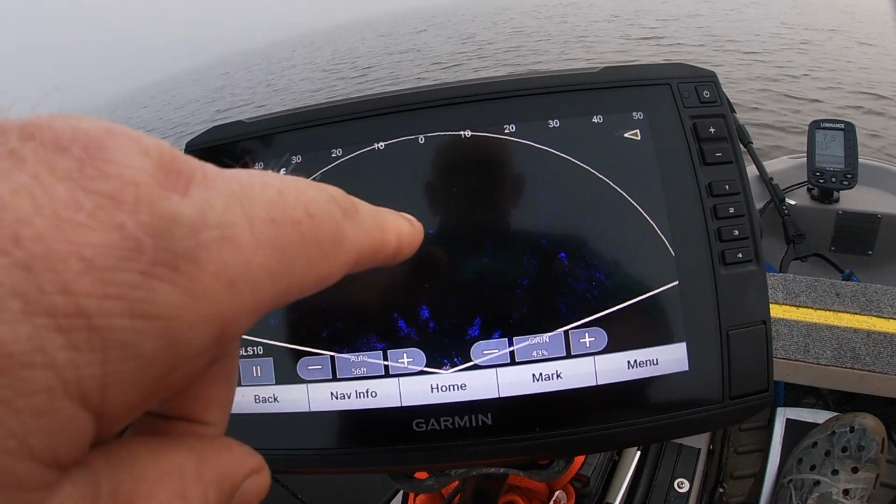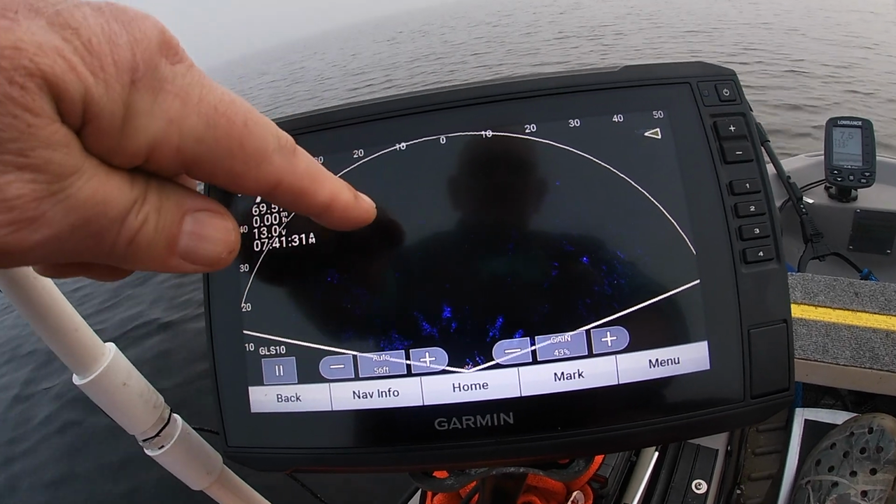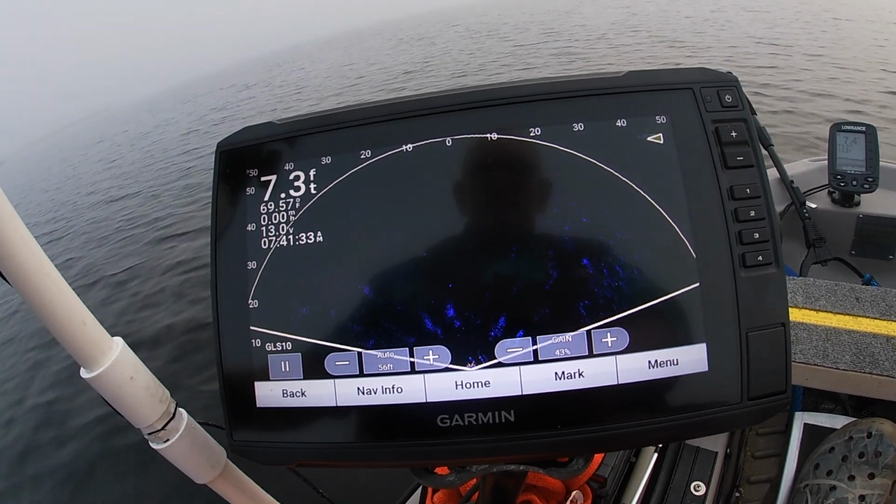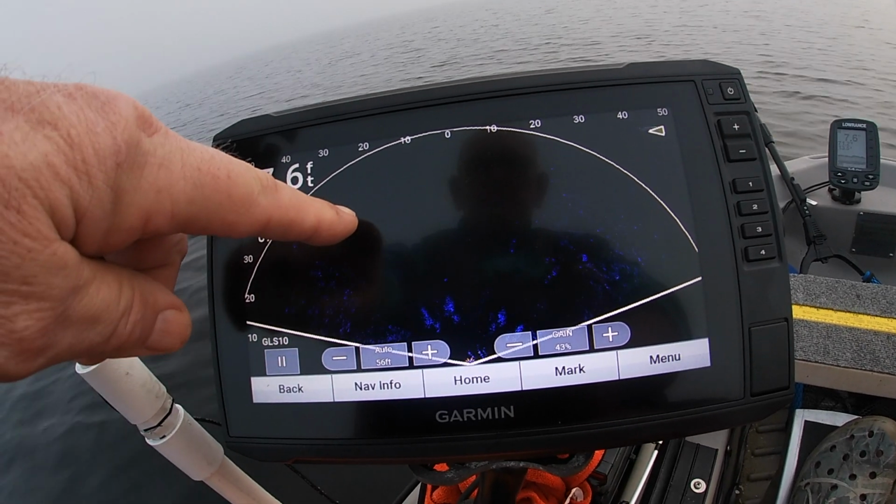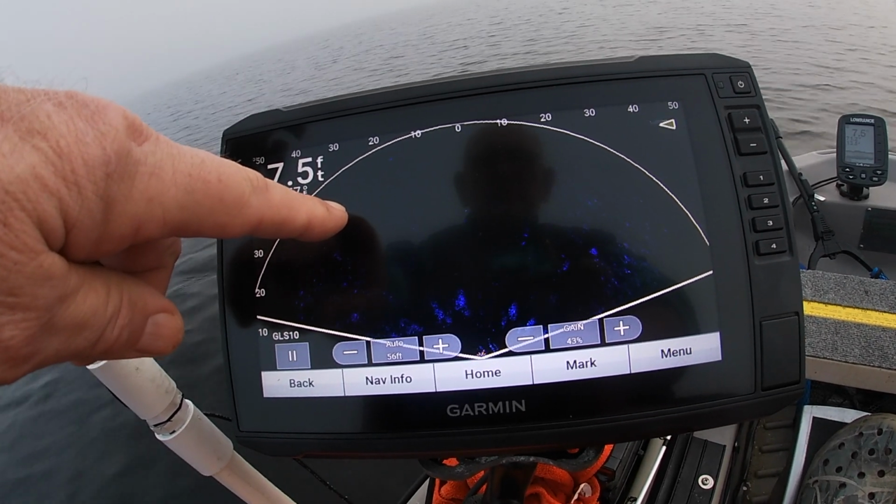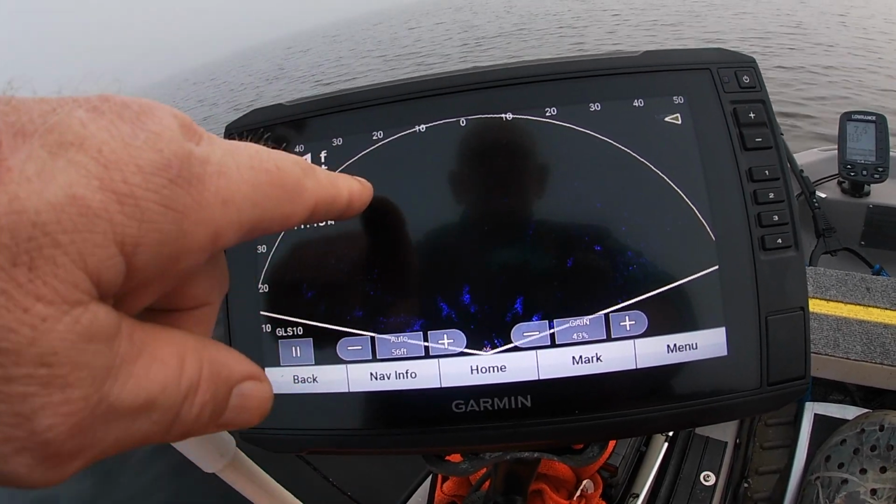Ooh, that's definitely a fish right there. See him moving? There he goes. Yeah, keep coming. I'm not moving the boat. I'm not changing the angle of the boat. So he came from here all the way over to here.